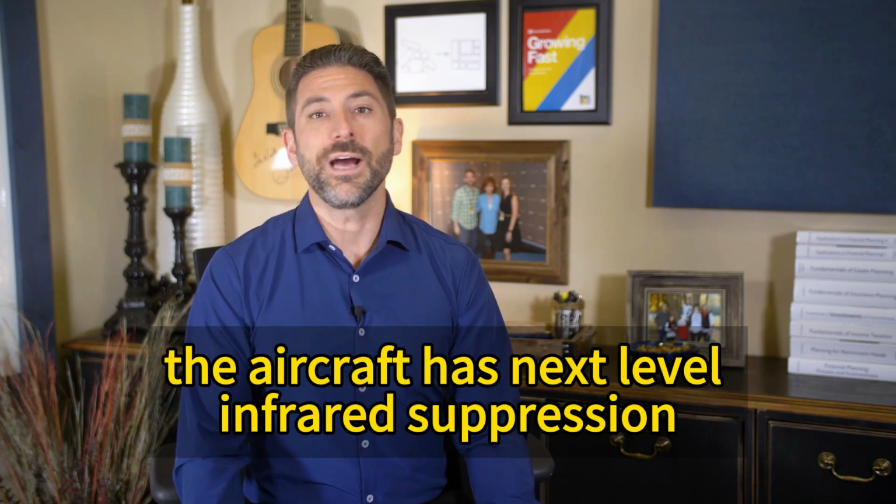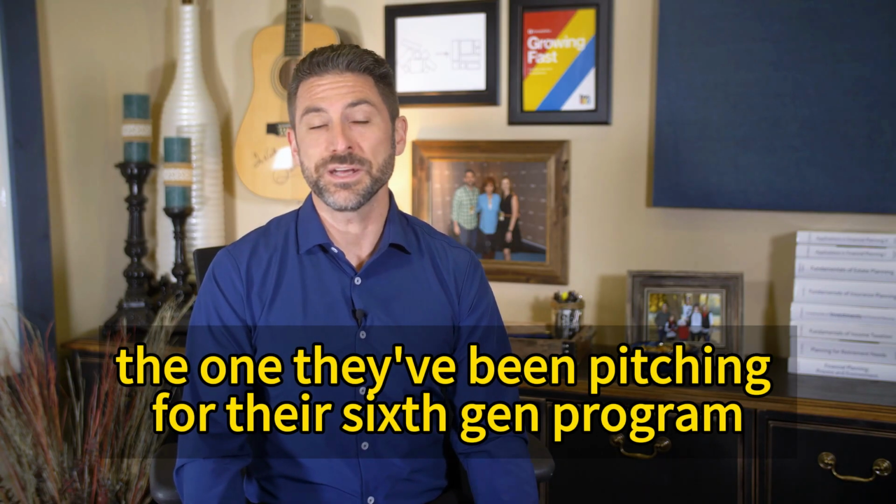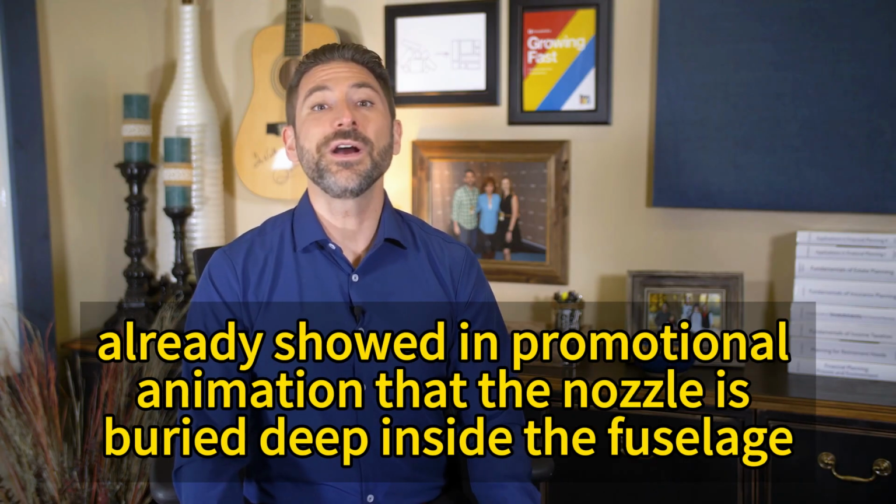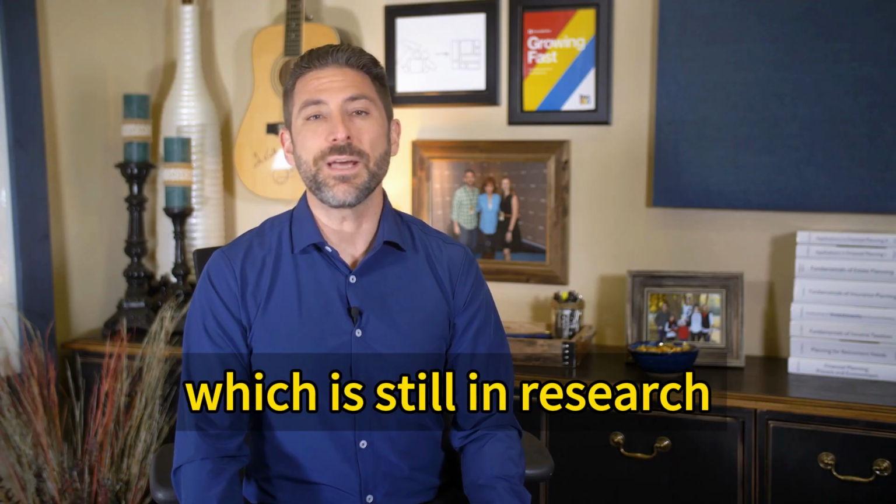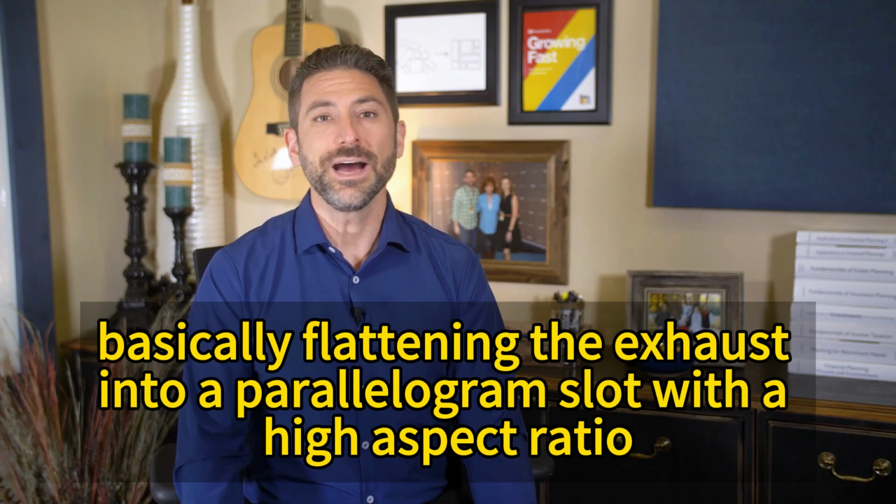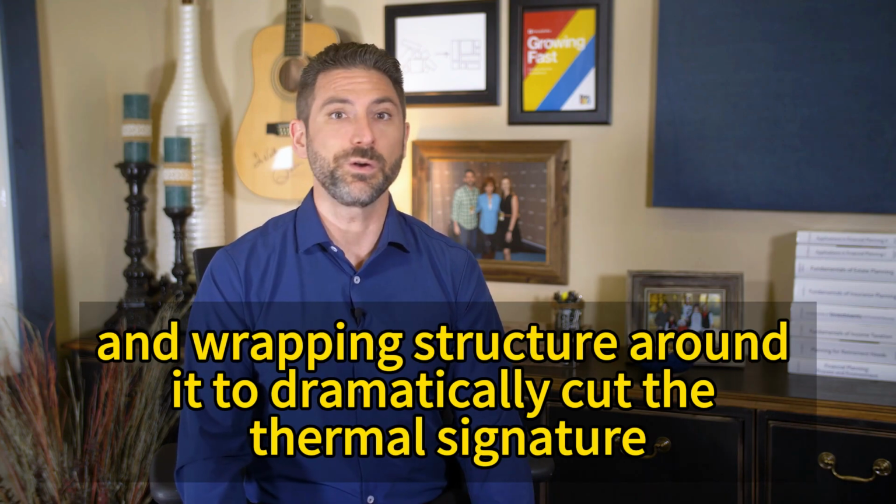3, the aircraft has next-level infrared suppression. Pratt & Whitney's XA103 adaptive cycle engine, the one they've been pitching for their 6th gen program, already showed in promotional animation that the nozzle's buried deep inside the fuselage, with the airframe itself doing the shielding. Plus there's advanced aerodynamic thrust vectoring, which is still in research, basically flattening the exhaust into a parallelogram slot with a high aspect ratio, mixing in cool bypass air, and wrapping structure around it to dramatically cut the thermal signature.